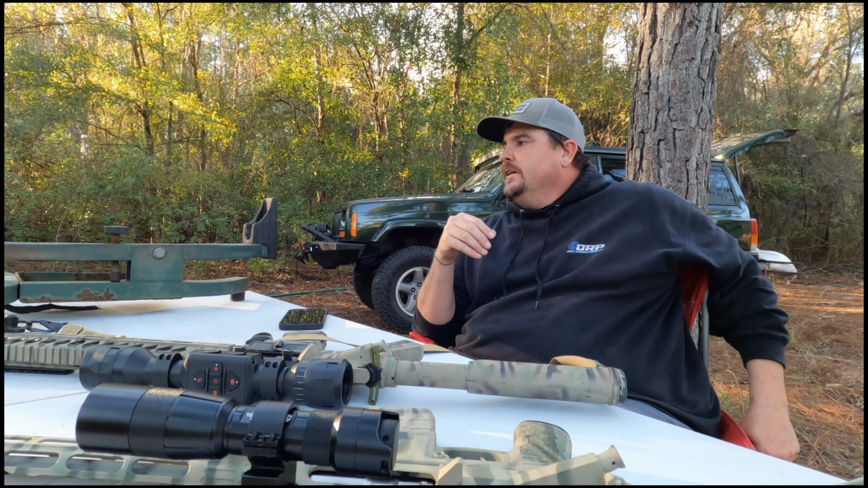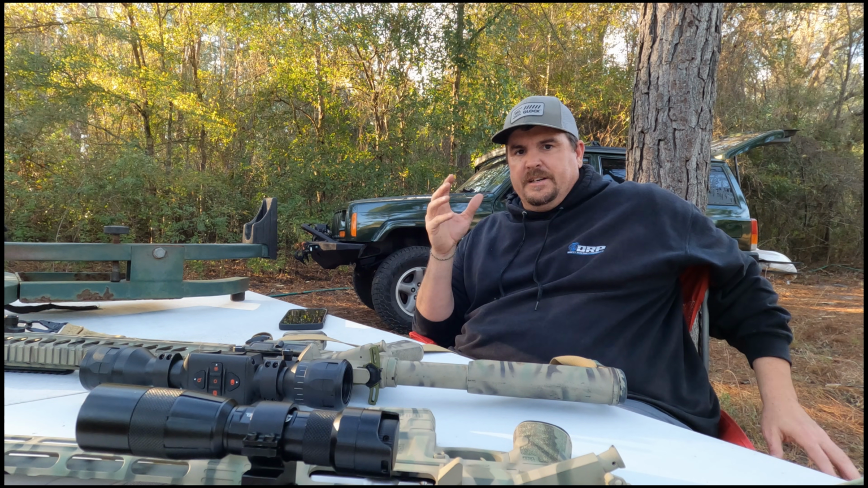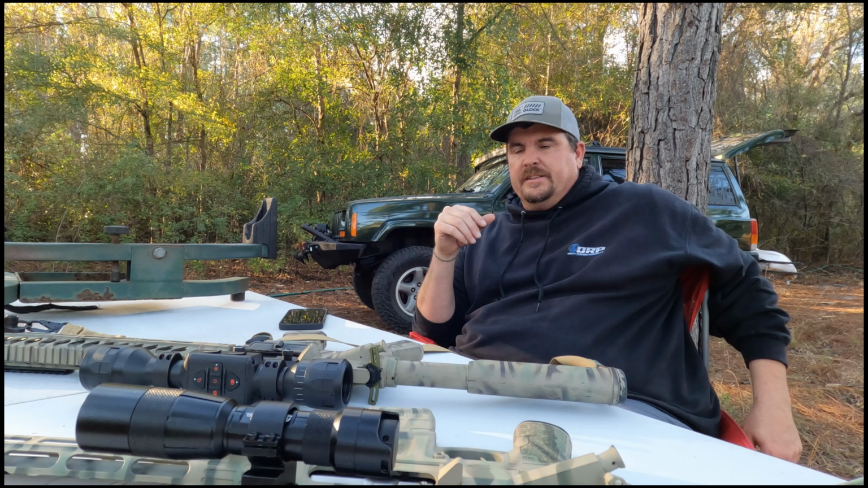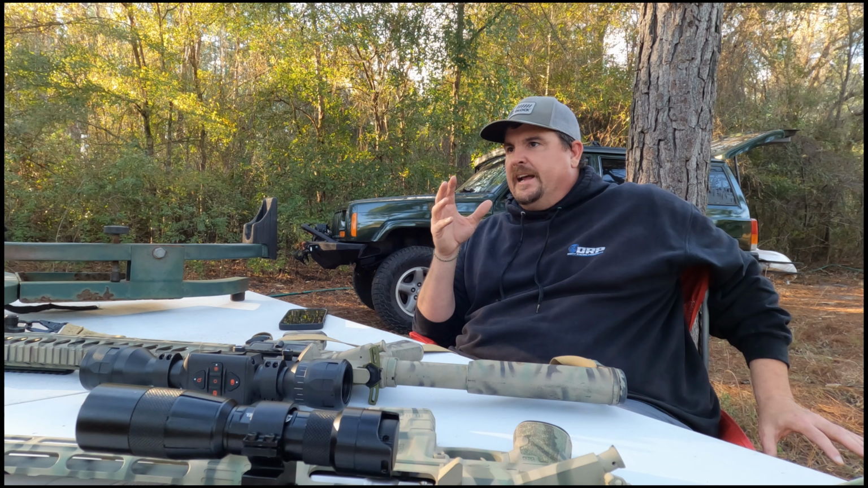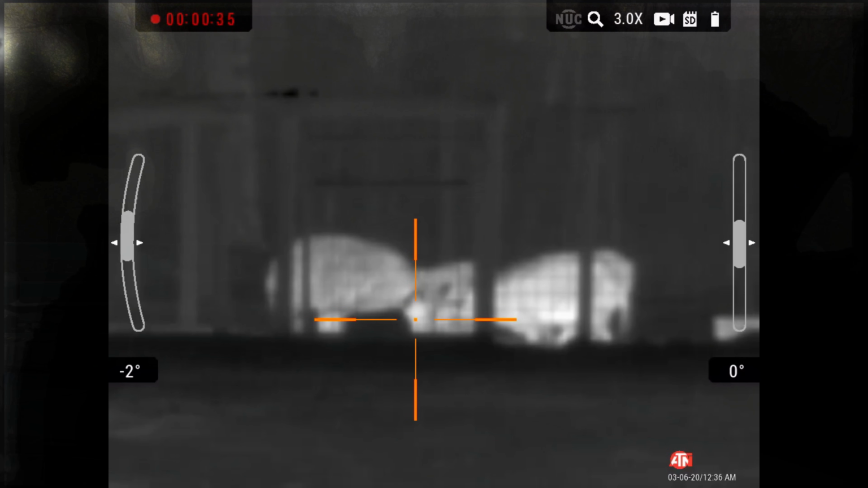scope in the day. And then we should have sunset here in about 45 minutes, and I'll go ahead and take the same footage of the same hogs again, and we'll be able to do an accurate comparison. So I think this should be pretty interesting for day and night, to see which one you would prefer, or which one I prefer.